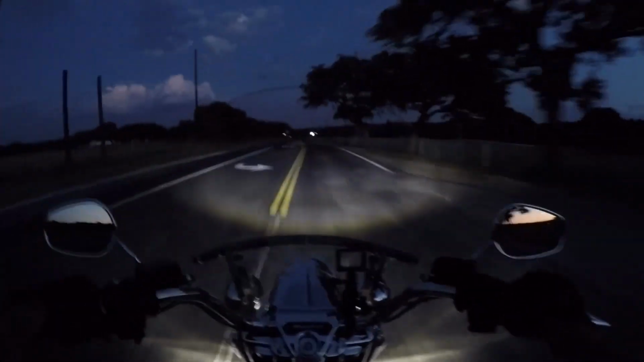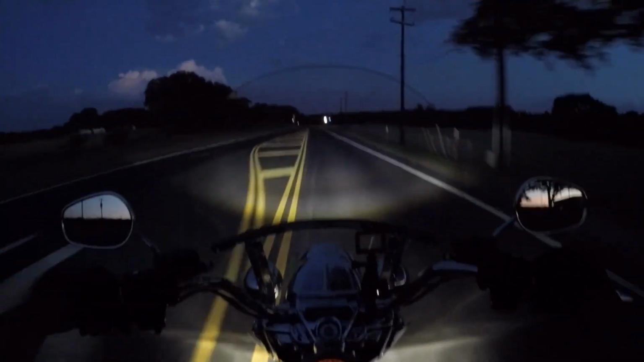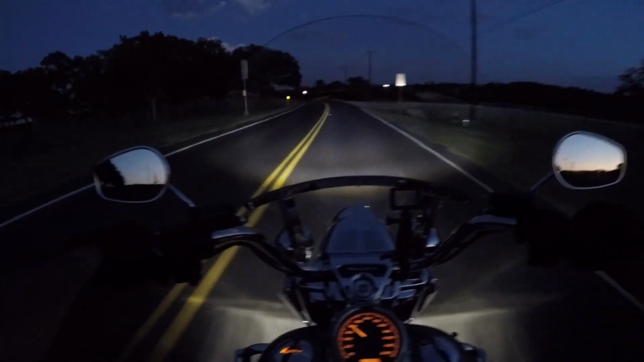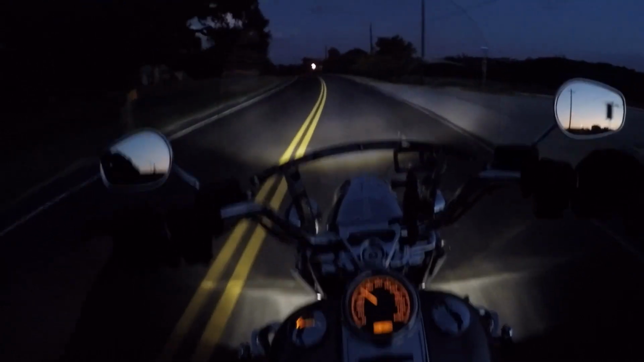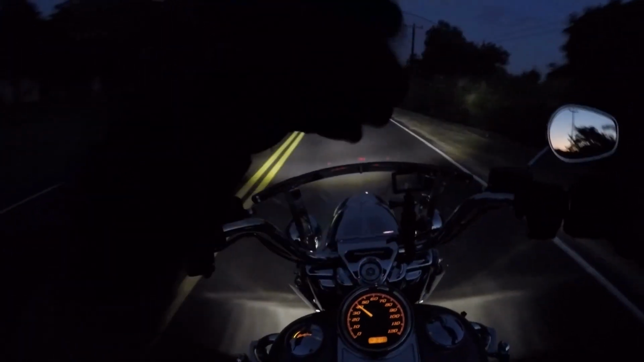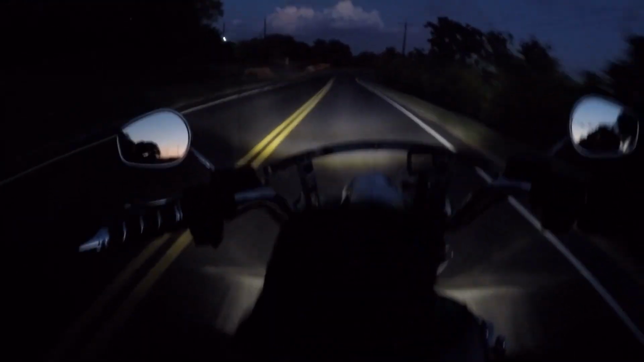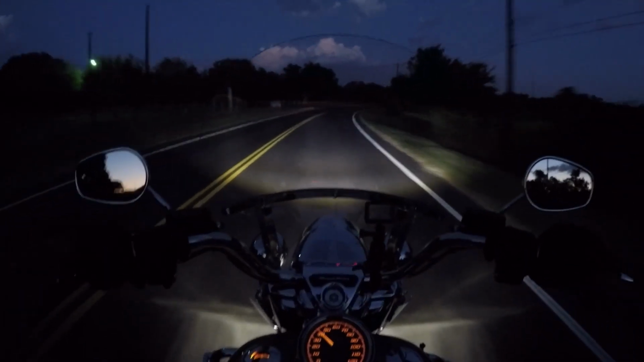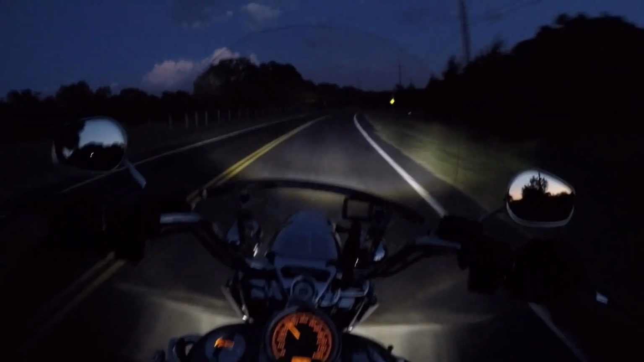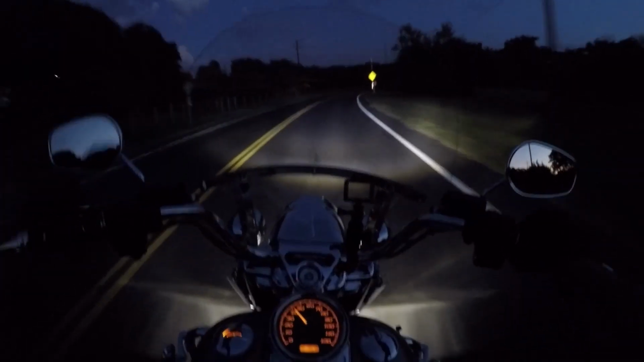Didn't necessarily do it before, but I think you guys pretty much know what your stock halogen headlights look like. These are definitely a lot more white. They're definitely a lot more bright. You can see how it's illuminating way up. And those are actually the passing lights. So the passing lights are quite a bit brighter than the previous ones, which is pretty awesome.